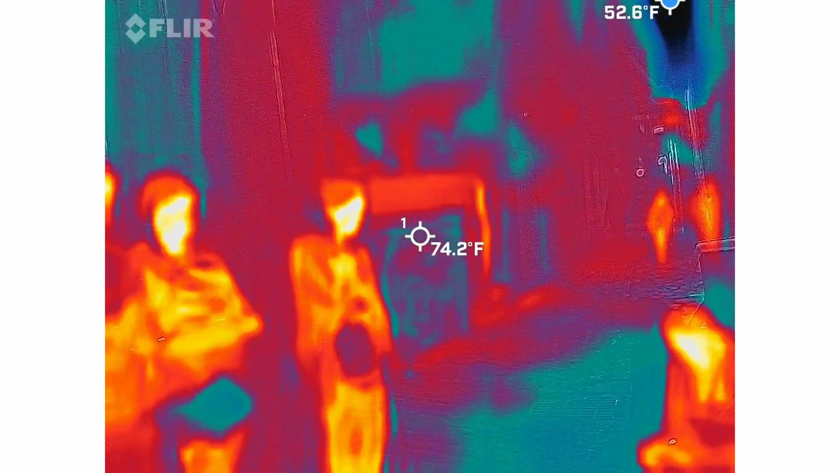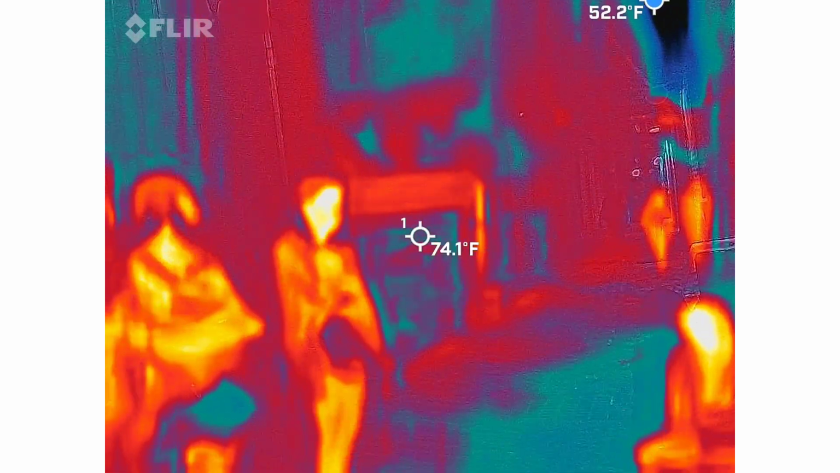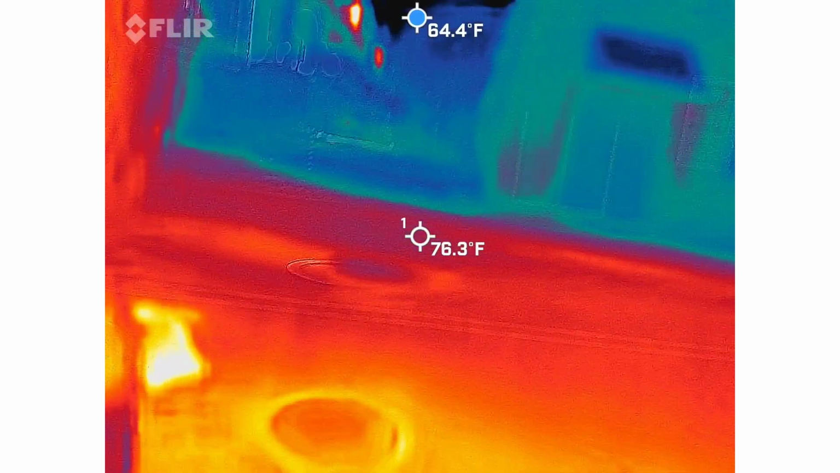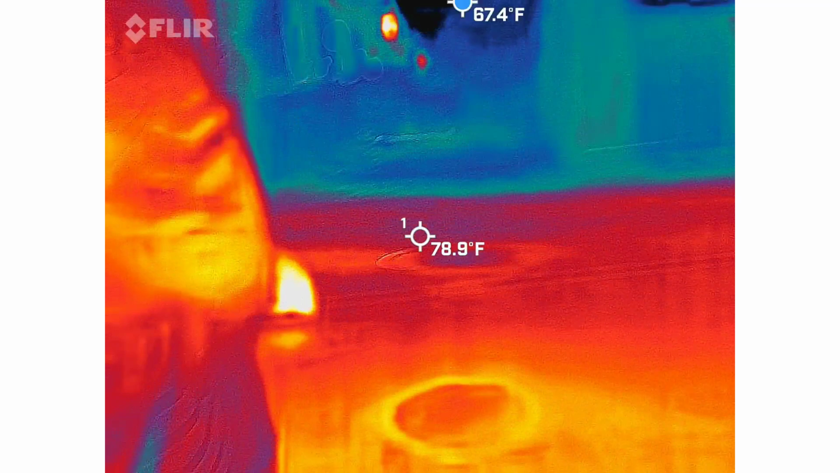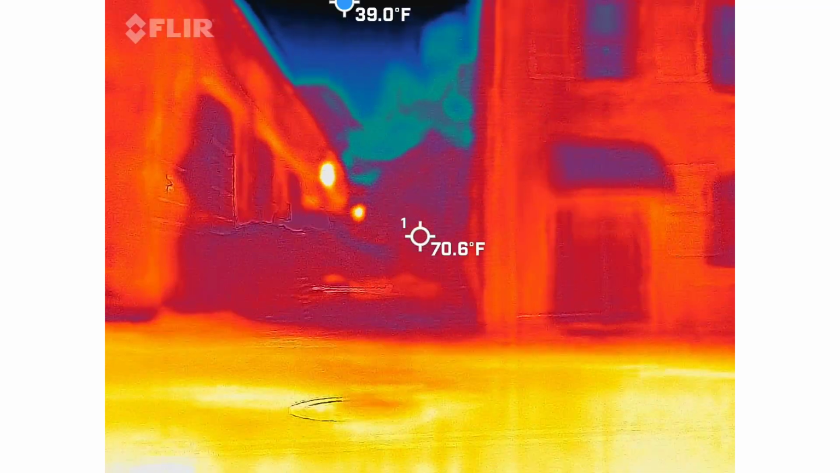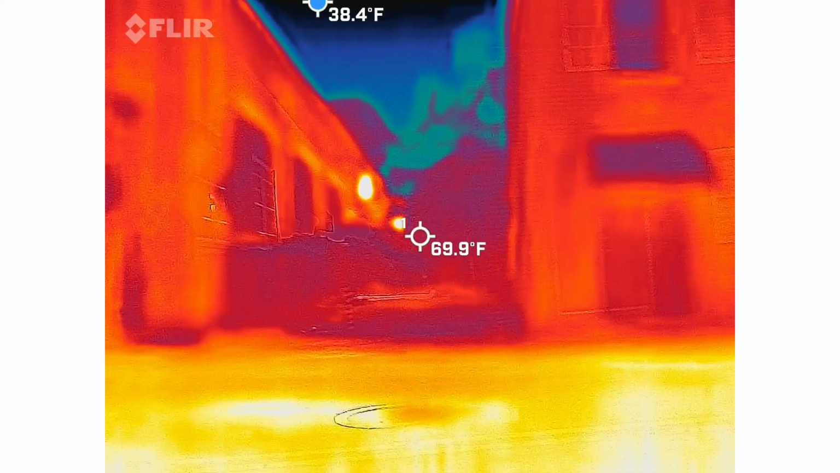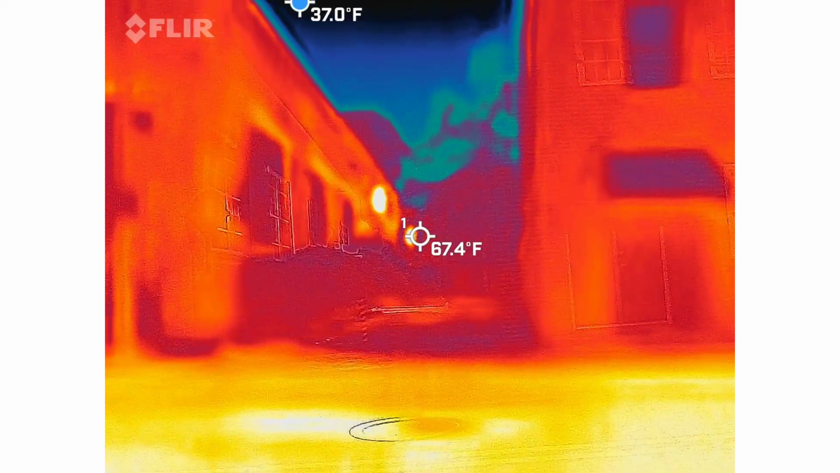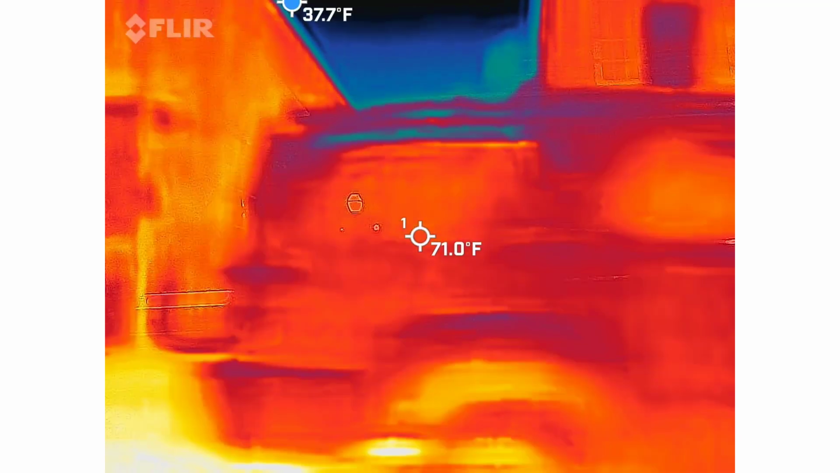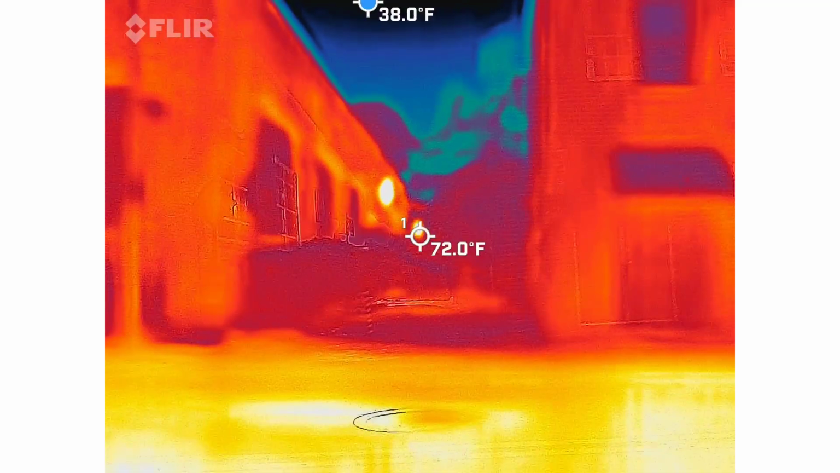So as people walk through, go ahead and kill your lasers. We don't want to draw too much attention. Oh, yours specifically. What happened there? It came off. The sticky came off. It's heavy, and this also popped out.